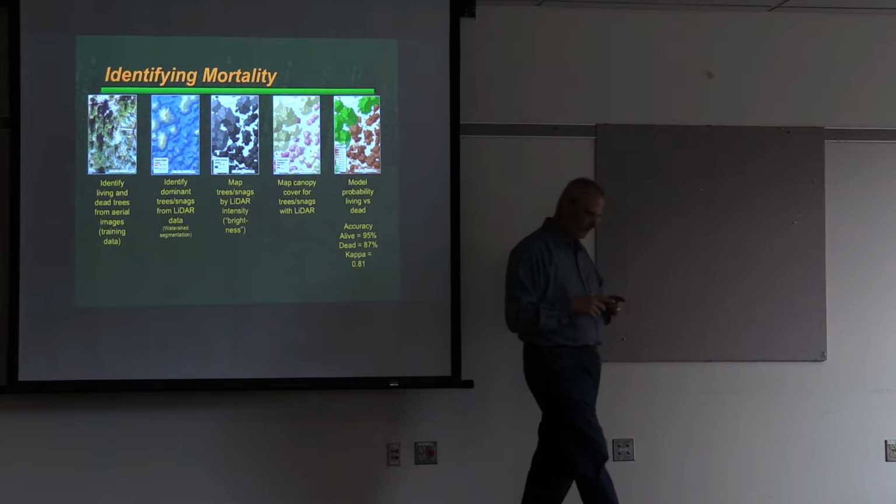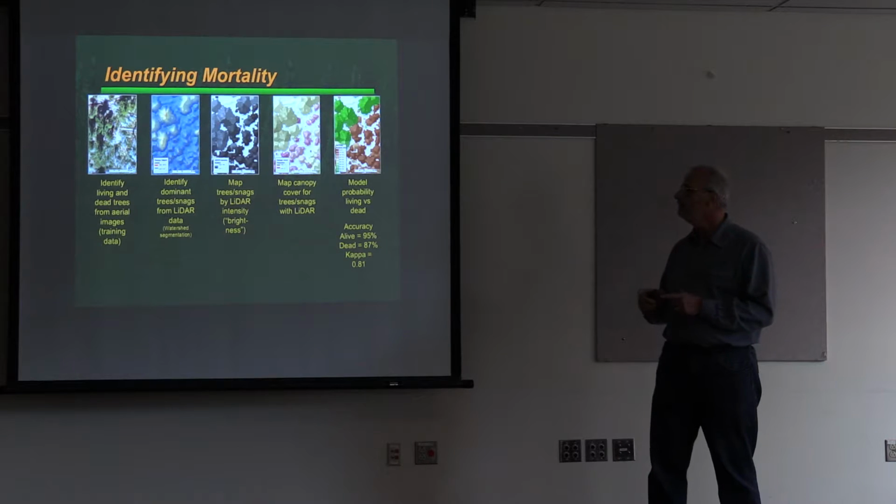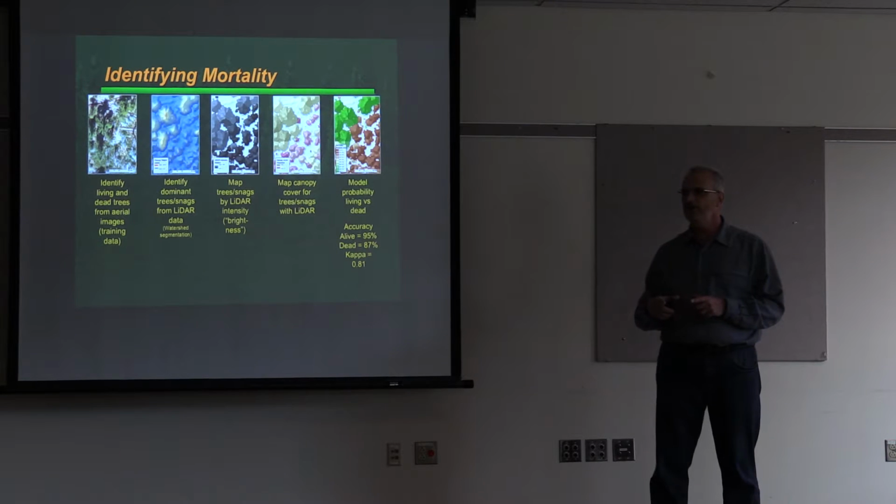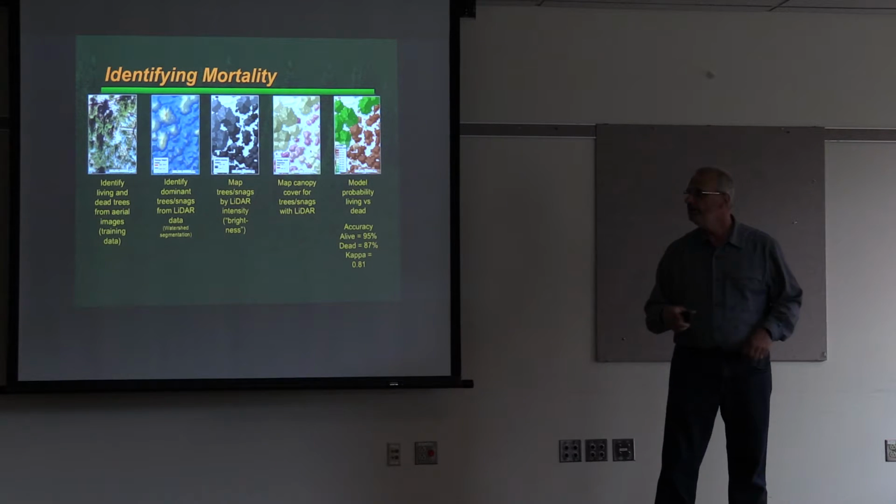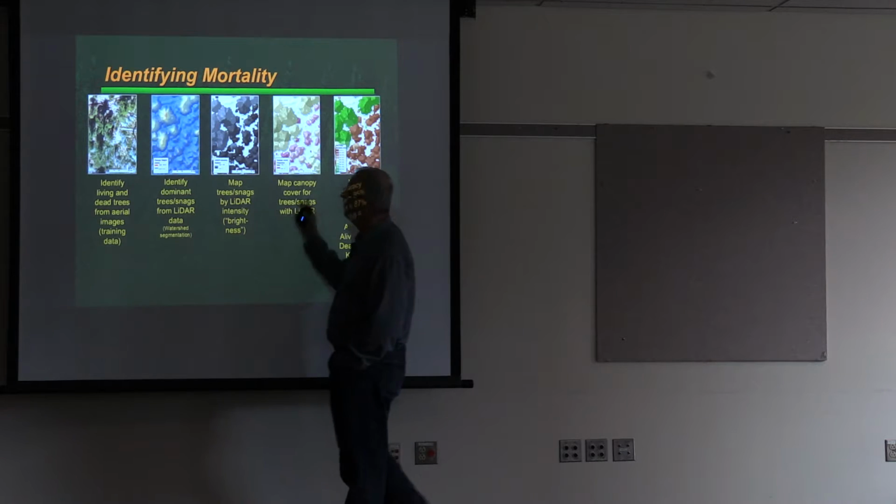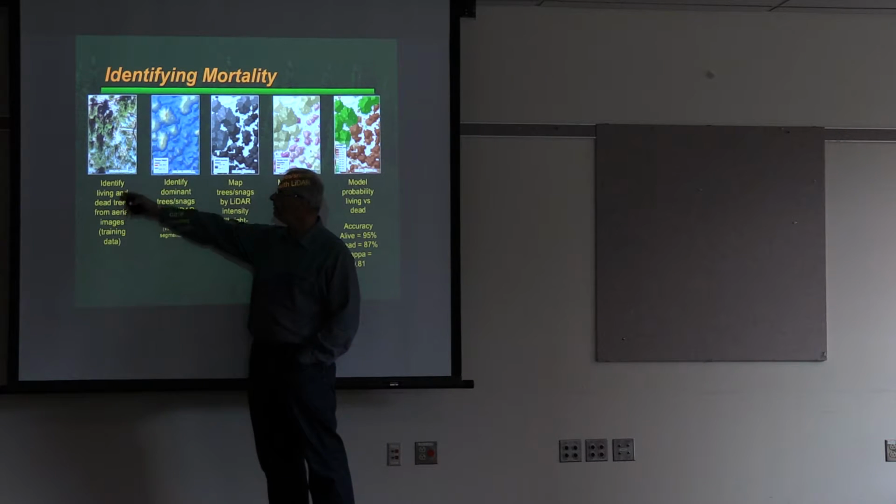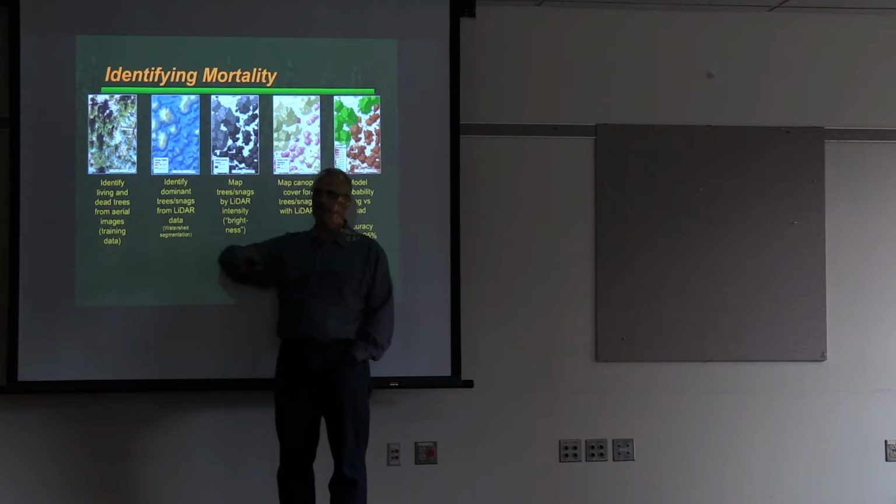And since these are near infrared, that's what's used for terrestrial LiDAR scanning. Anything with chlorophyll in it will reflect very brightly. And so we can come in and look at it, and we're developing the tool chain to be able to pull up images to identify living and dead trees from a stratified random sample across entire landscapes.